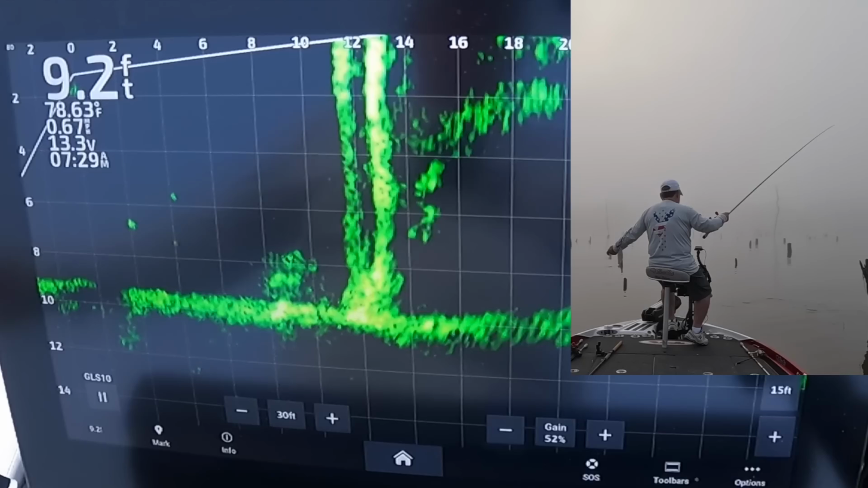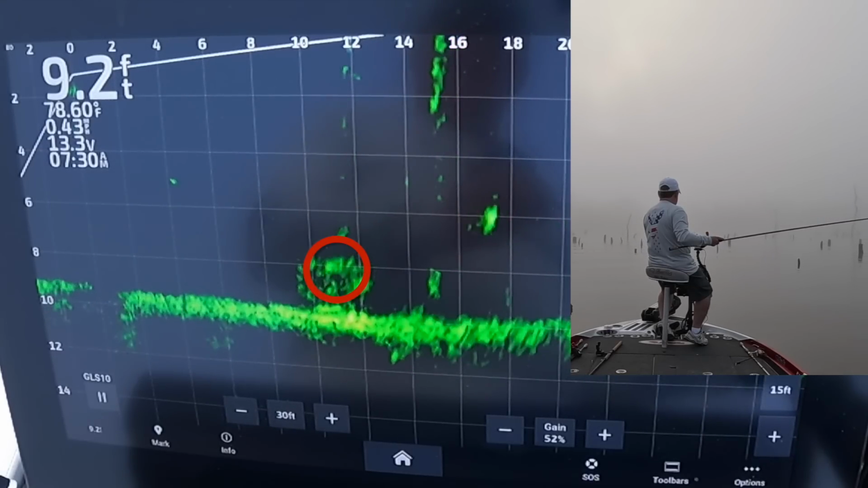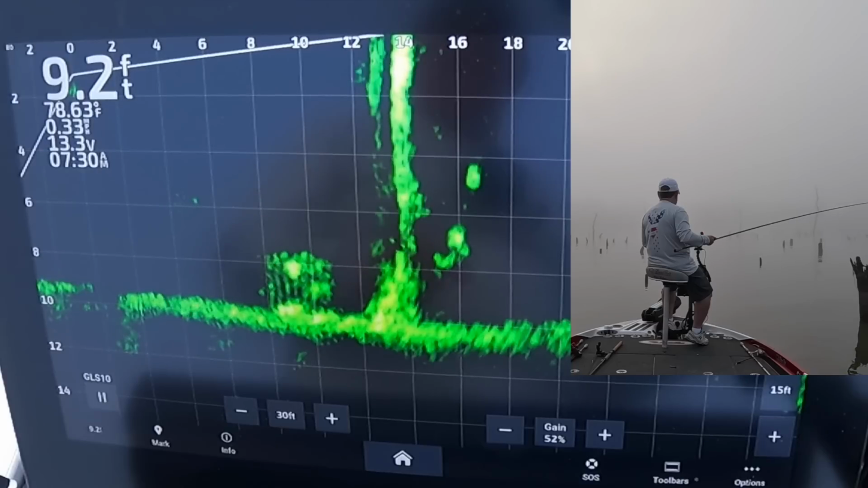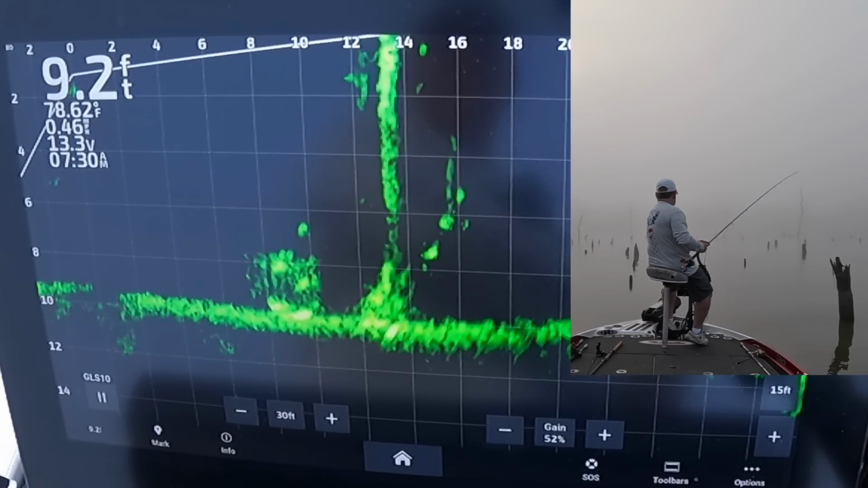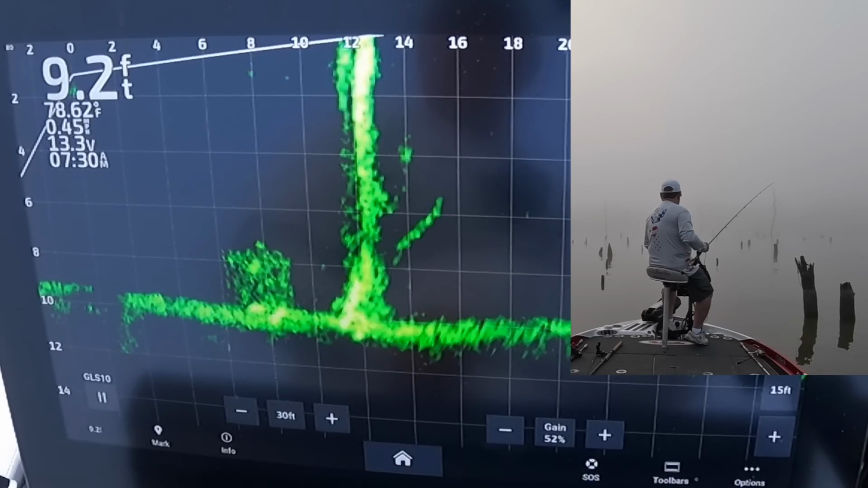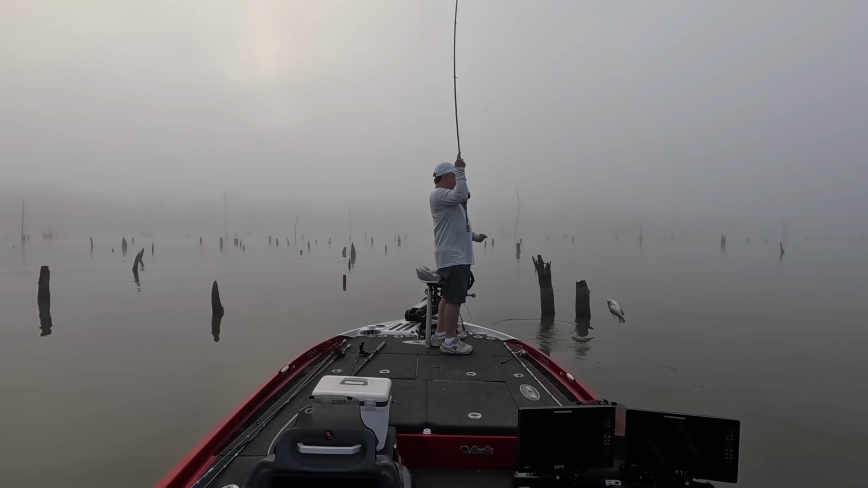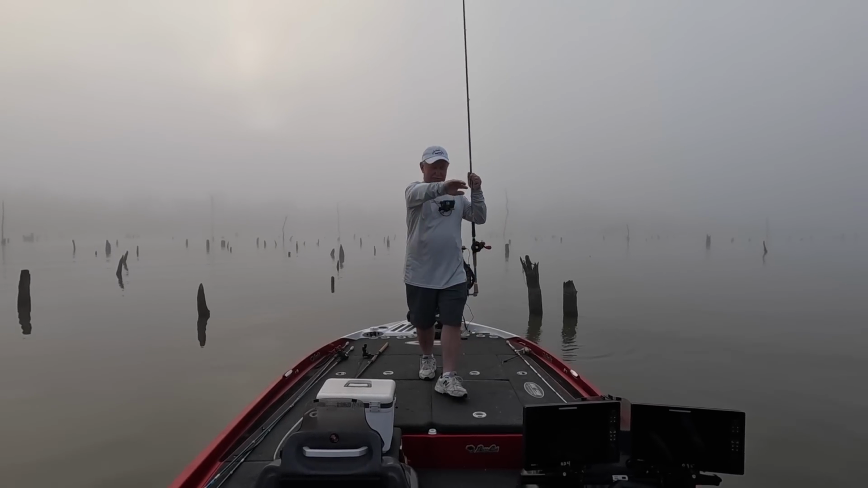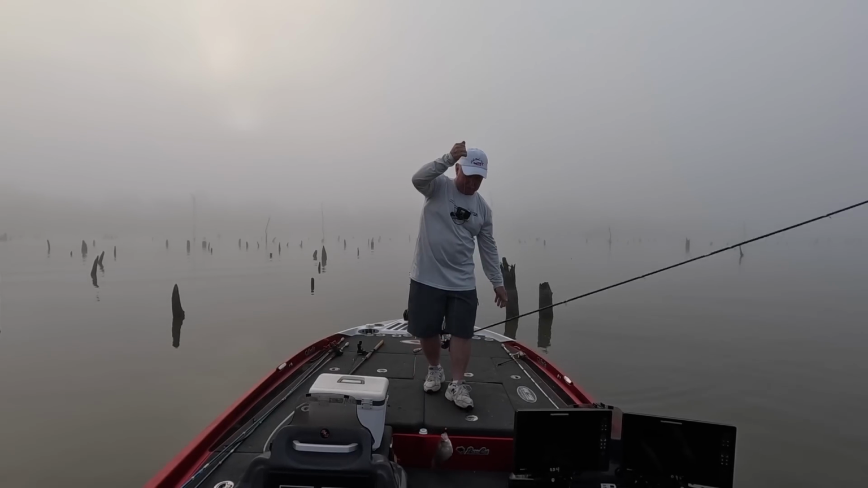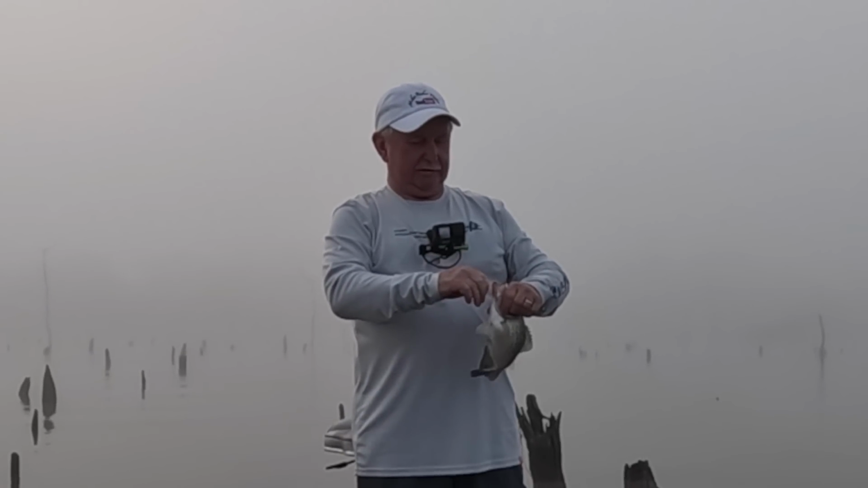A little stake bed. Looks like it might have a fish in it. See that flickering around the top of that? Right there, that's it. It is fish. Yeah, I thought there was a fish in that stake bed. A little black crappie. Come here, buddy. He took the old pink head with a live minnow.